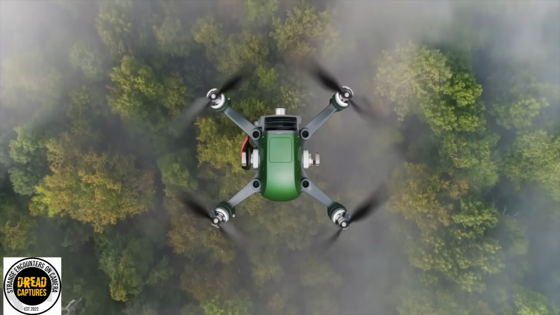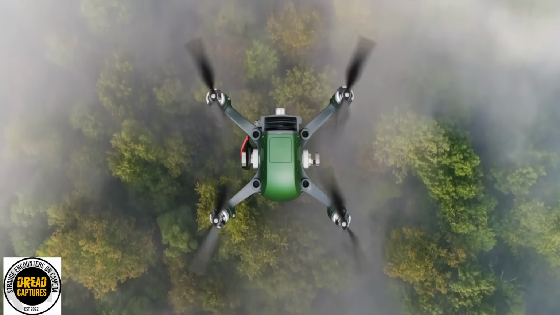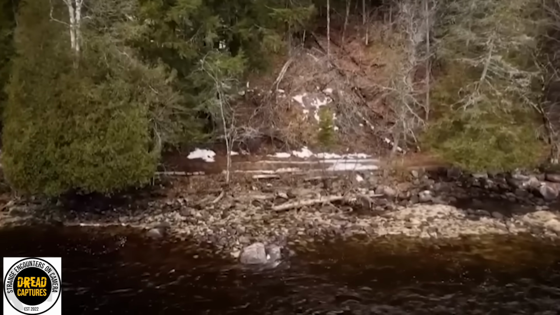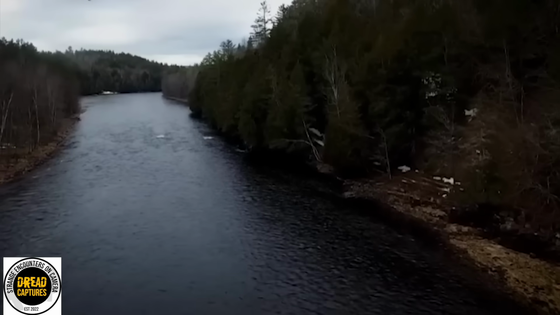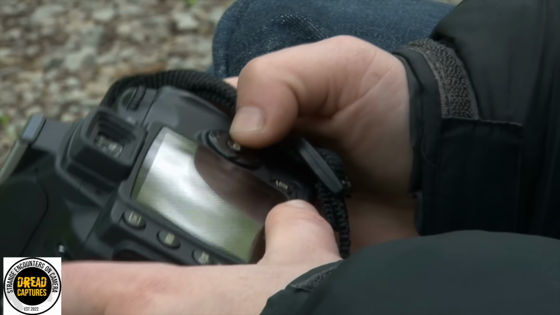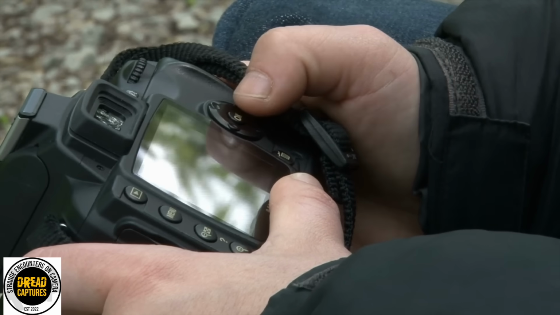This was a calm day of drone flying until this stepped out of the forest. A man in Maine was flying his drone over a remote lake hunting for a new fishing spot. He definitely wasn't hunting for this. That evening, while reviewing the footage, he spotted it. At the tree line, a tall, dark figure, up on two legs. To say he was shocked was an understatement.